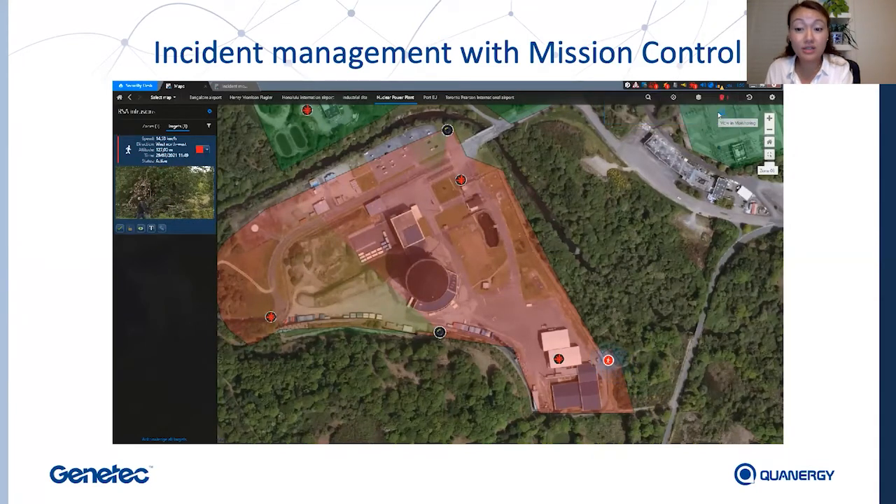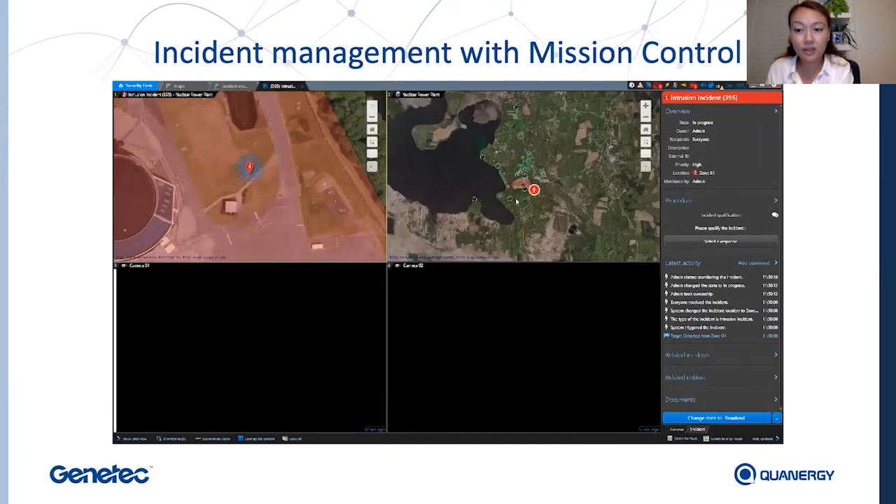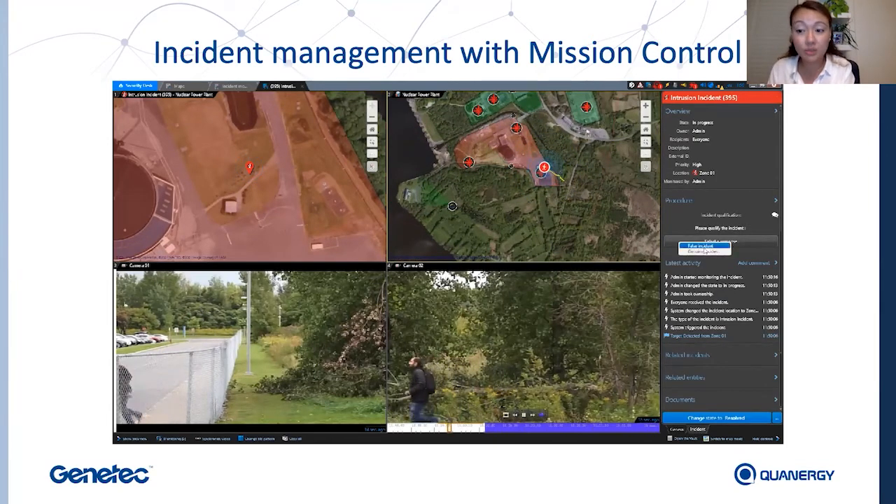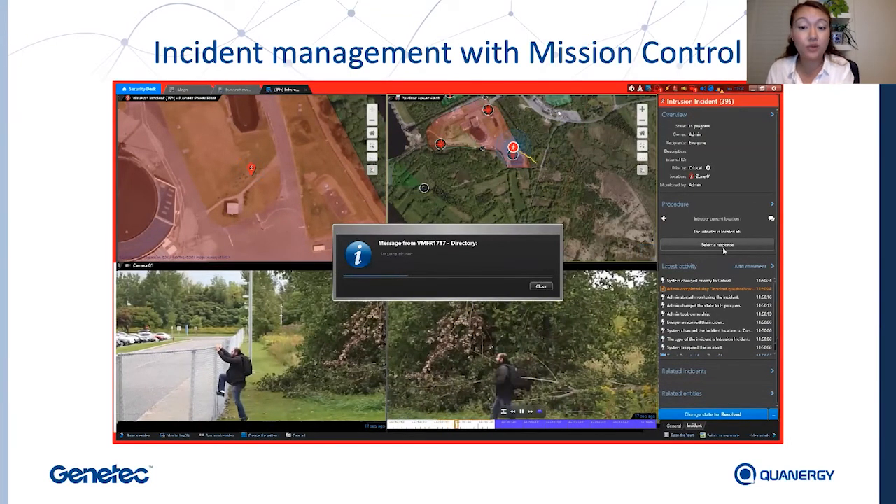Now, to manage this incident, this is where Mission Control comes into action. By clicking on the alert, we're brought to this monitoring task where the associated live camera feeds are automatically pulled up and displayed. On the right, you'll notice a planned step-by-step SOP for you to follow in order to manage this incident. And I'm going to take you through that right now.